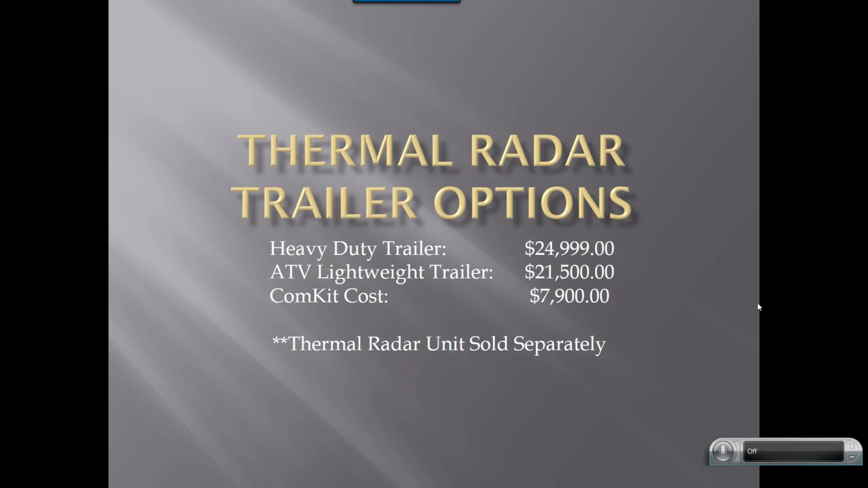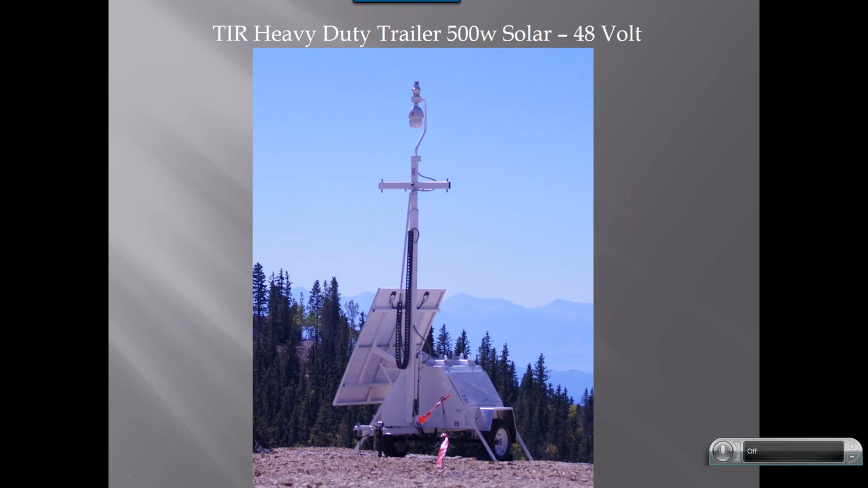So, all right, I think we can start. Thermal radar didn't necessarily start out trying to be in the trailer business. We simply have a device that functions really nicely up high at about 25 to 30 feet, about 7 to 8 meters. And so because of that, we found that manufacturing and looking for some trailer options was in our benefit to do, especially with rapid deployment solutions or solutions that are going to be mounted up in the mountains looking for fires or on properties where wiring and trenching might have been a little bit tenuous.